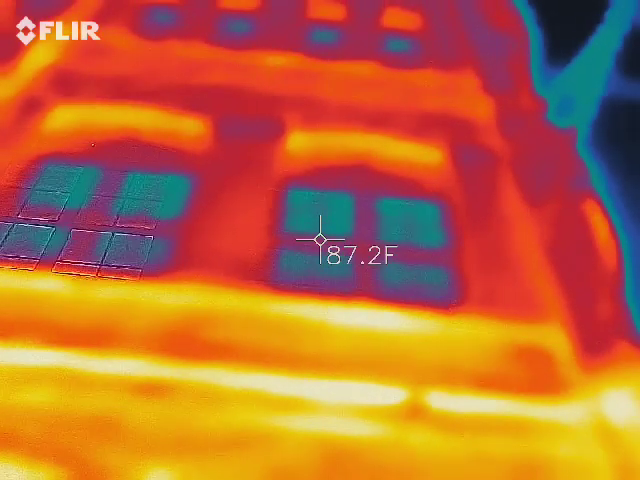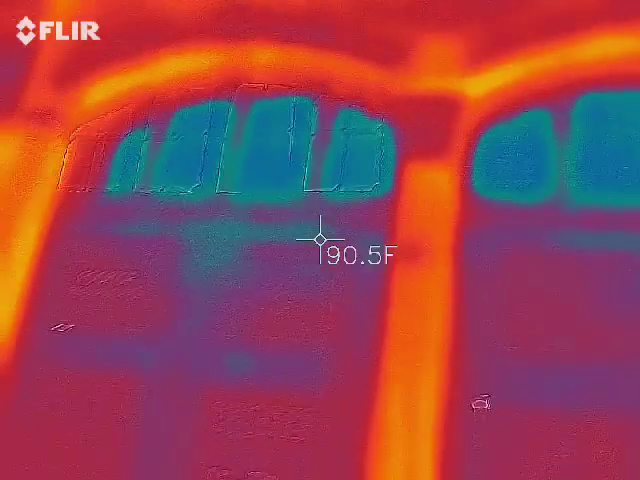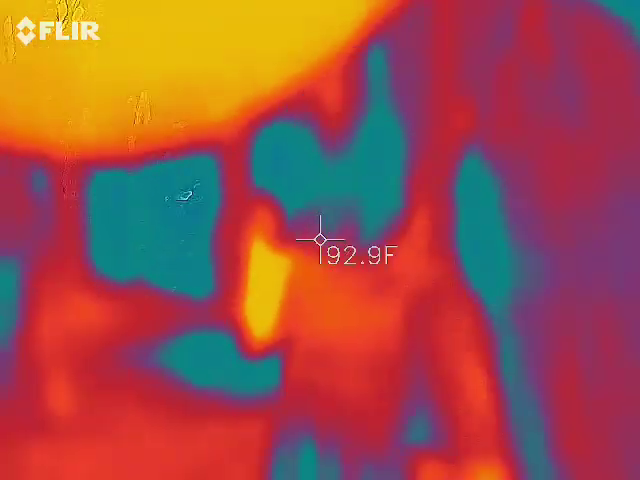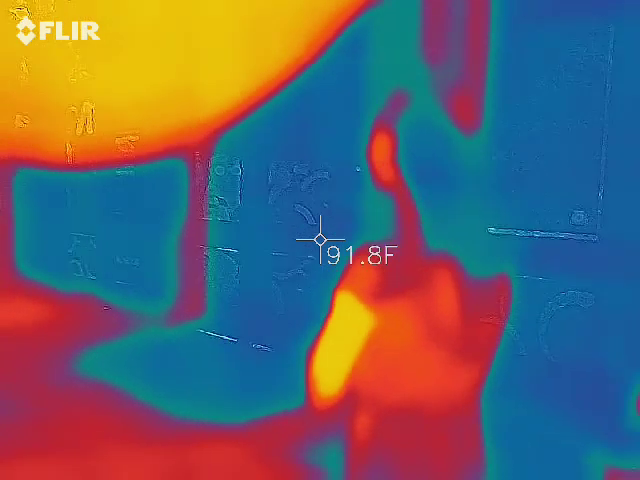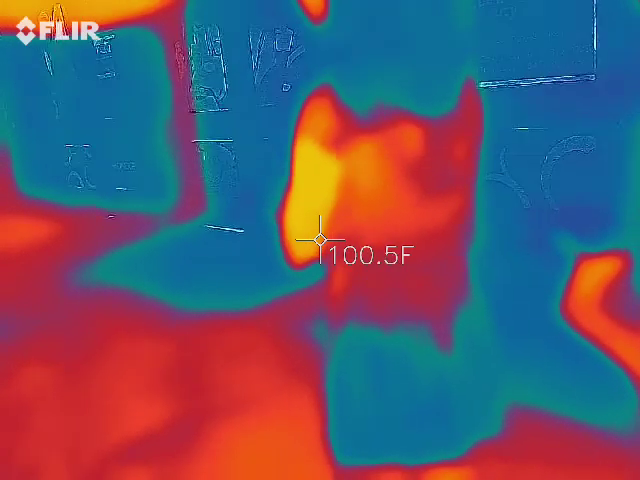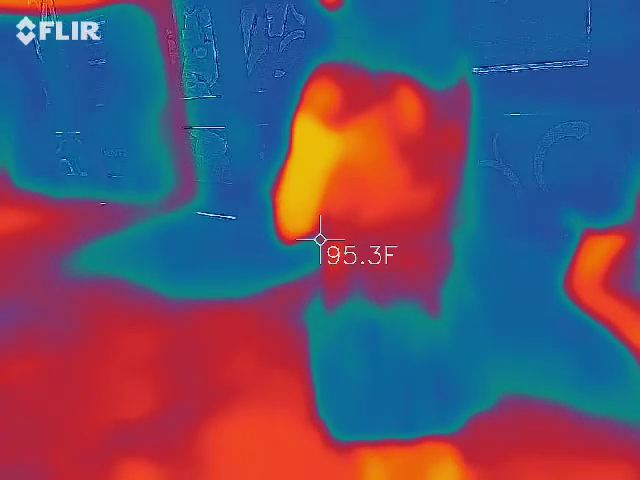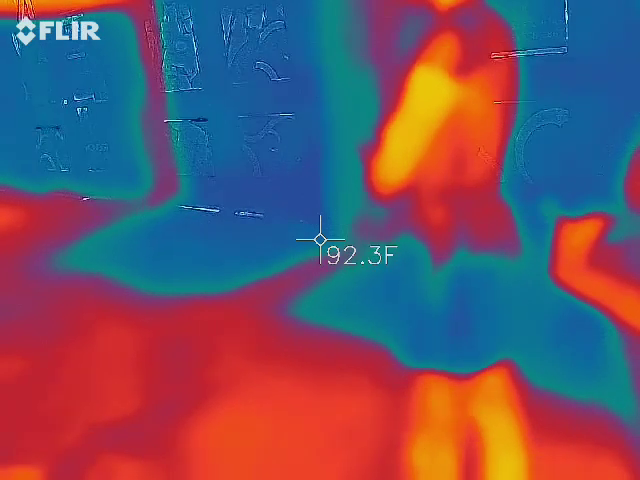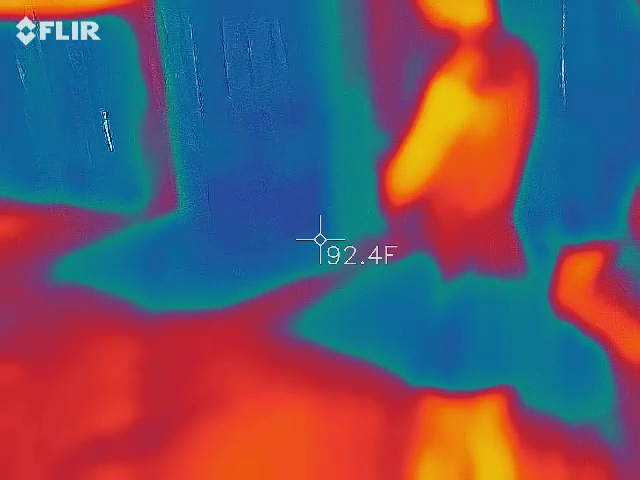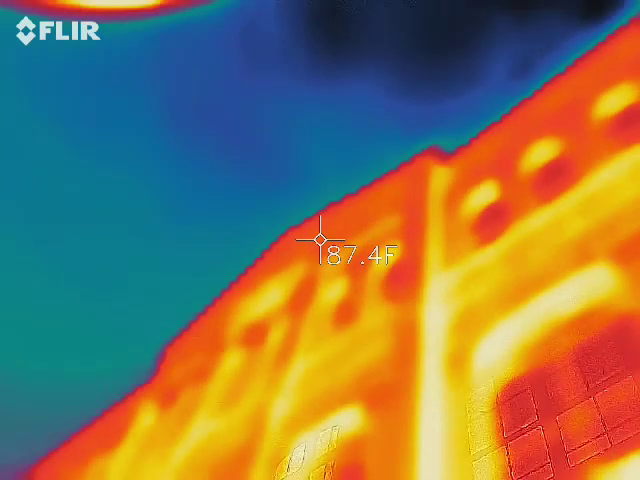So again, I think we got a little bit on this, but we got to test this theory. So see that crest at the very top? So point your laser all the way to the top. Keep going right there. What's your temp? Okay, go down to the next same color right there. 82. So we're at a 17 degree difference. So again, sometimes it goes up to 30. That should literally only be like a 4 to 7 degree difference. It's not that far of a span.